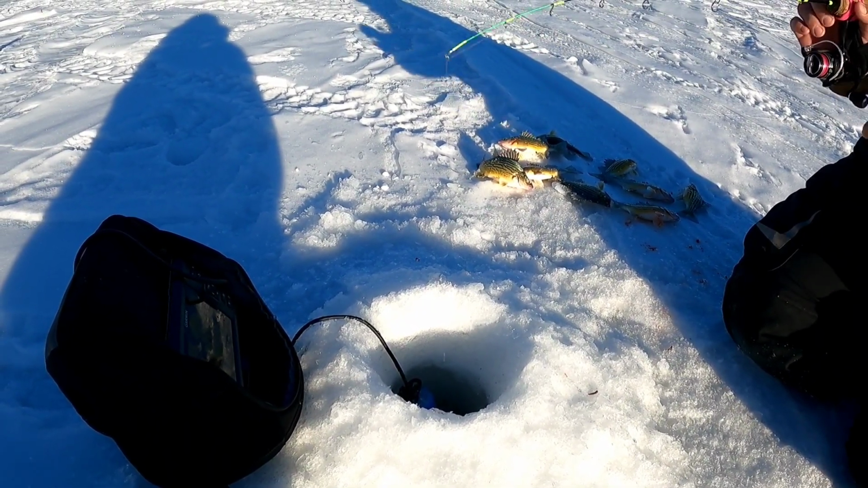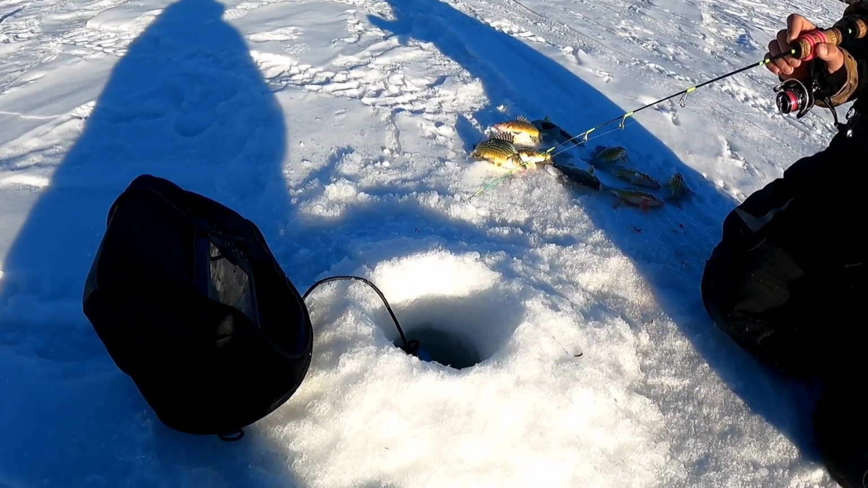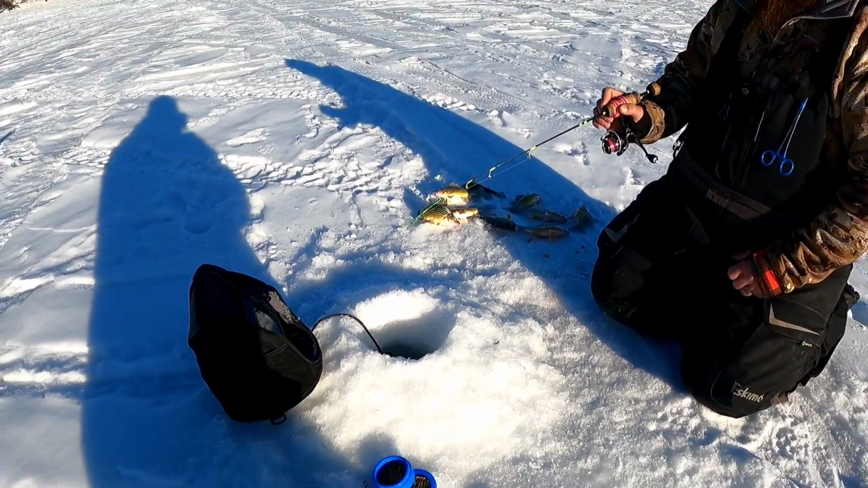And then if the fish are gone or you don't have any fish around, that's when you can kind of get aggressive with your jigging, kind of what he's doing. That's why he's popping it. That's fired up. Yep.